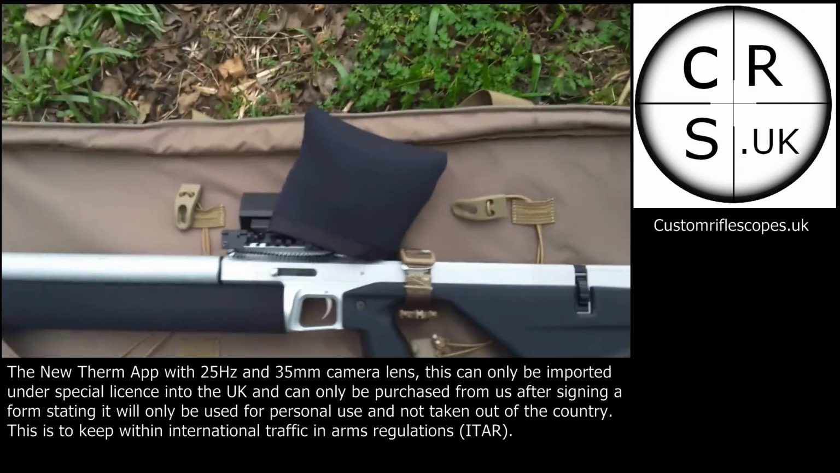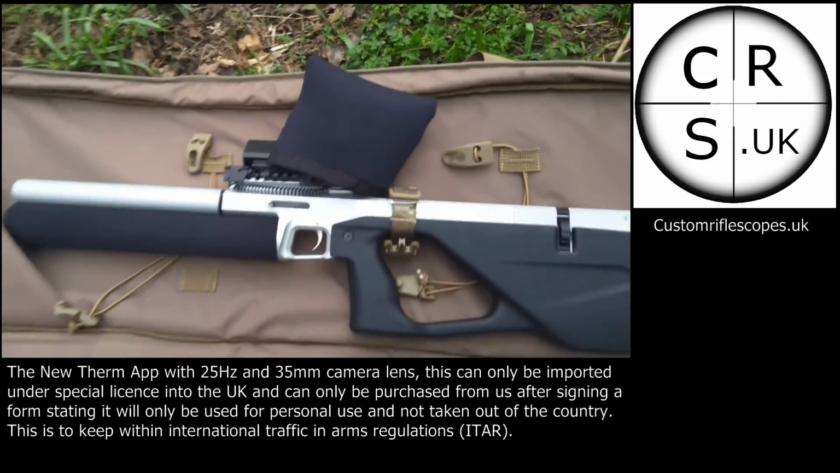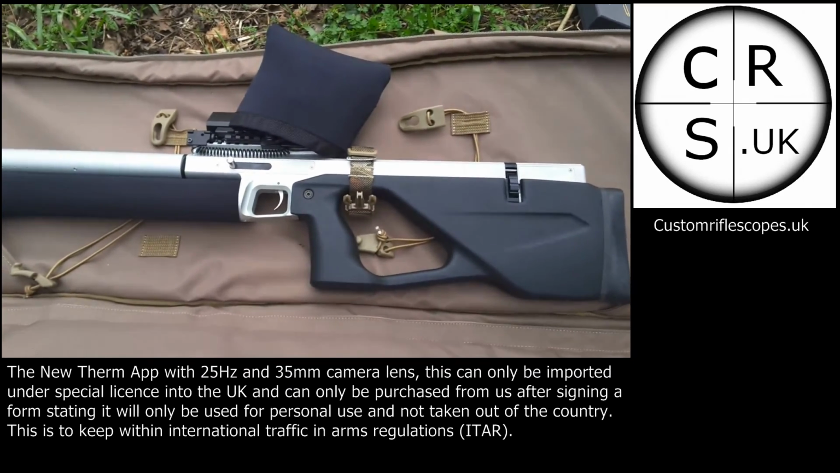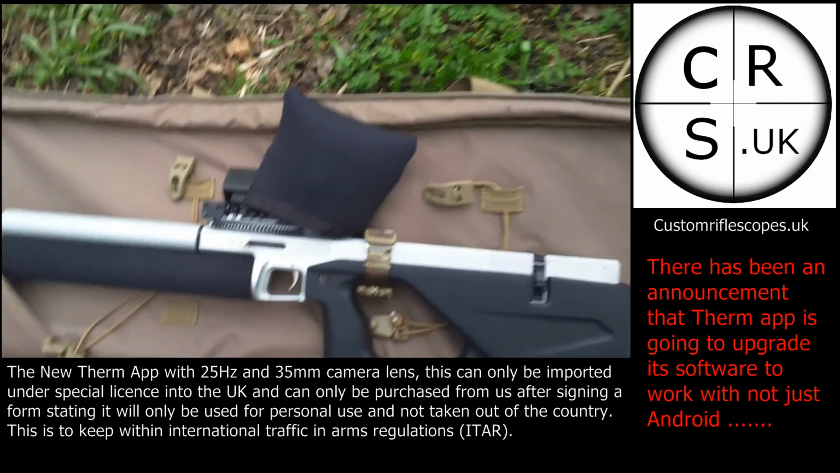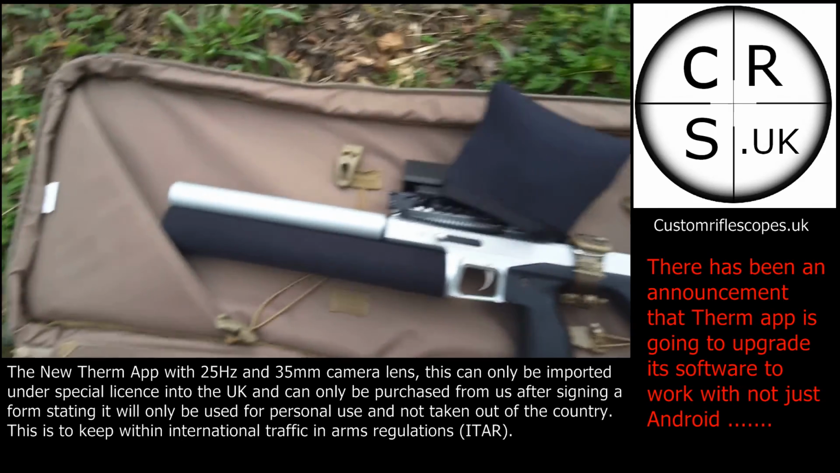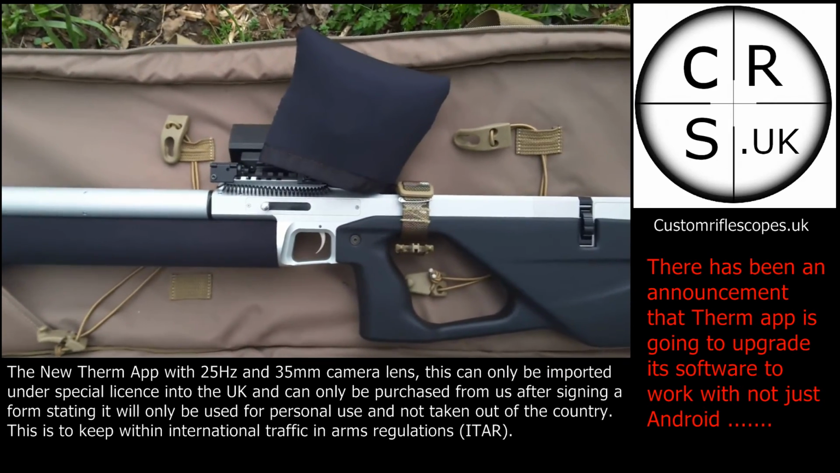Okay, right. First of all, just like to tell you that this video will not just be of the Therm app, it'll also be of the weapon mountable rangefinder. I thought I'd do two in one, just to save a bit of time, and just let you see how well they work side by side as well.